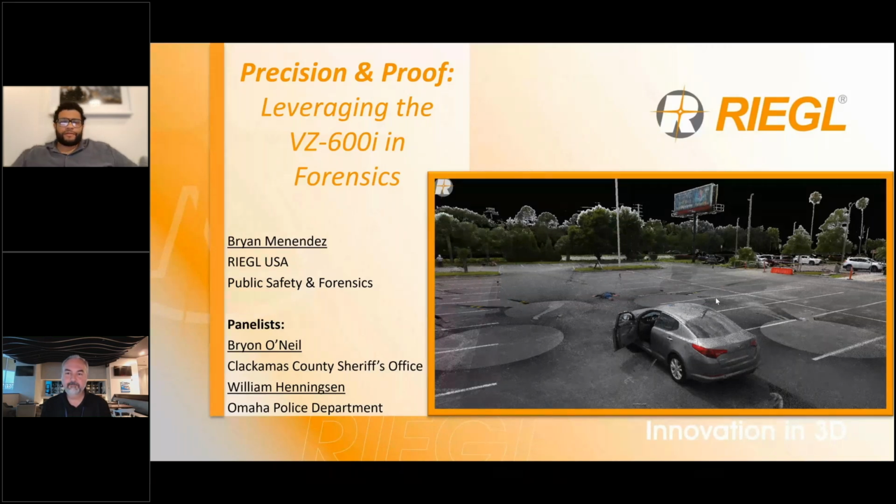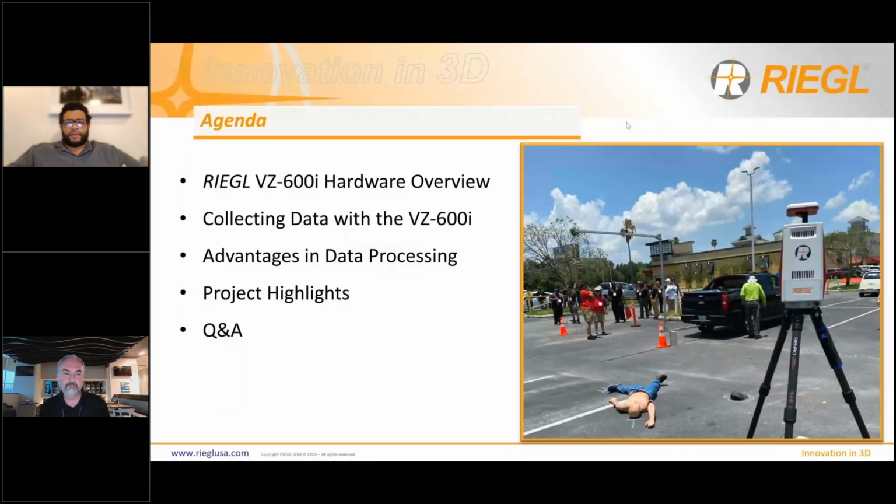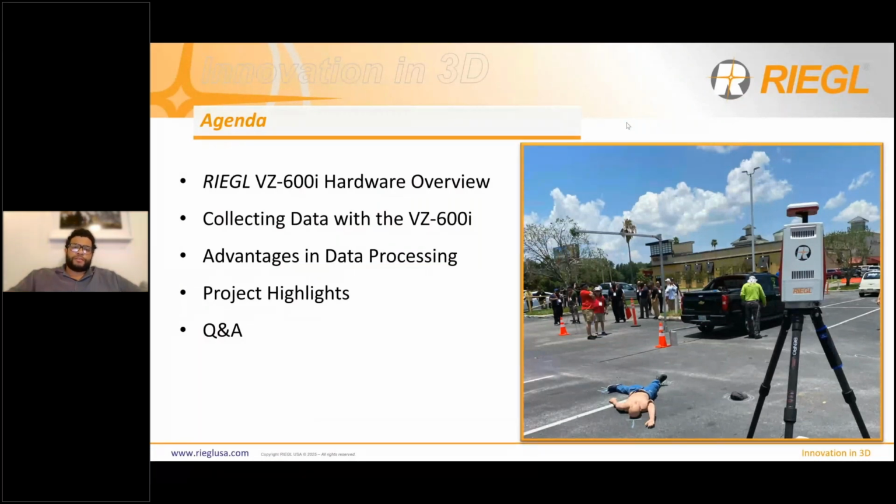To get started, this presentation is going to be about the 600i and its applications in forensic laser scanning. So let's go ahead and get started, first with the agenda and what I'm going to talk about. I'm going to start out by going over the hardware capabilities of the 600i, and then I'm going to transition into how you would operate it in the field and give you an idea of what it's like to actually use the scanner. And then from there, we're going to touch on data processing and the software component of the RIEGL system, following that with some project highlights, and then finally I'm going to go through the Q&A at the very end.